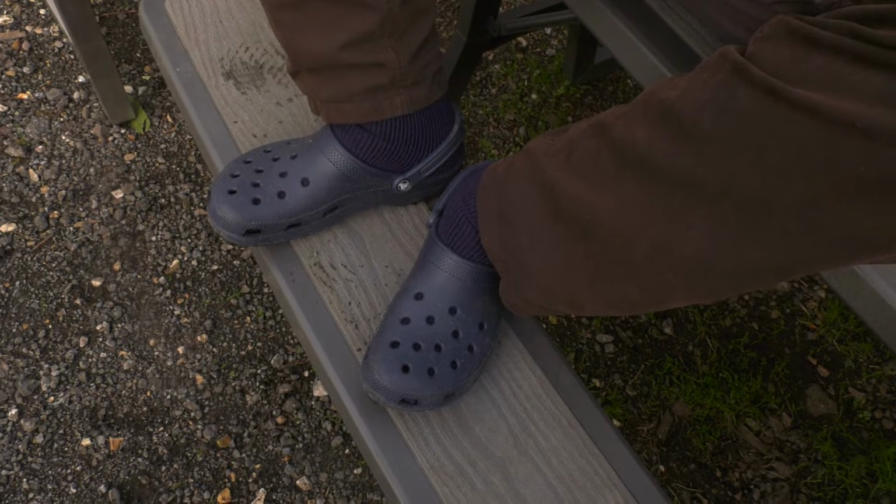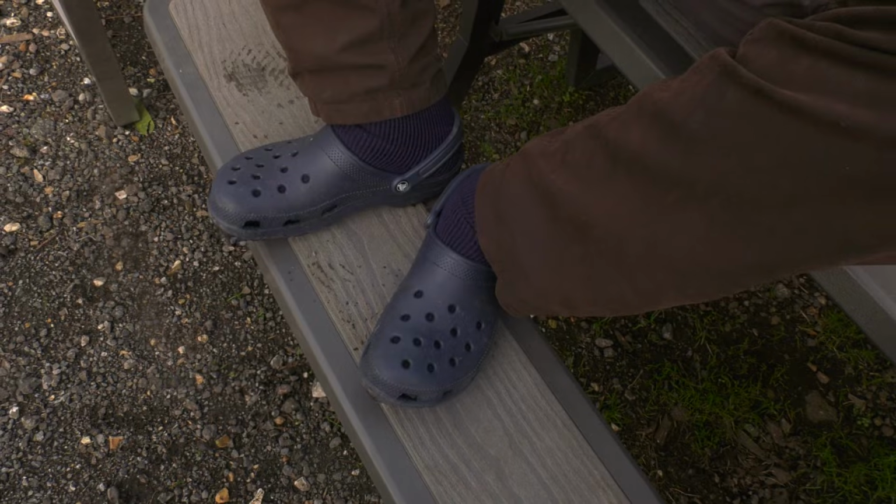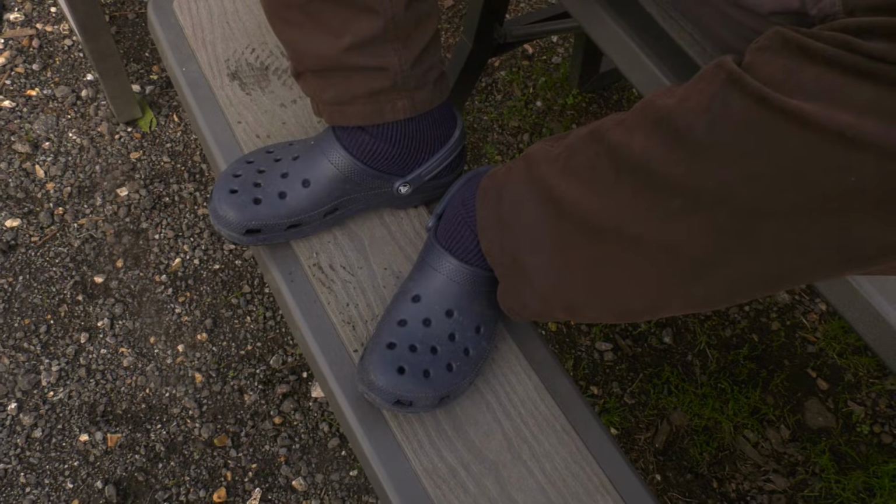He also has comfortable shoes. That's a burden he has to bear in the name of charity.